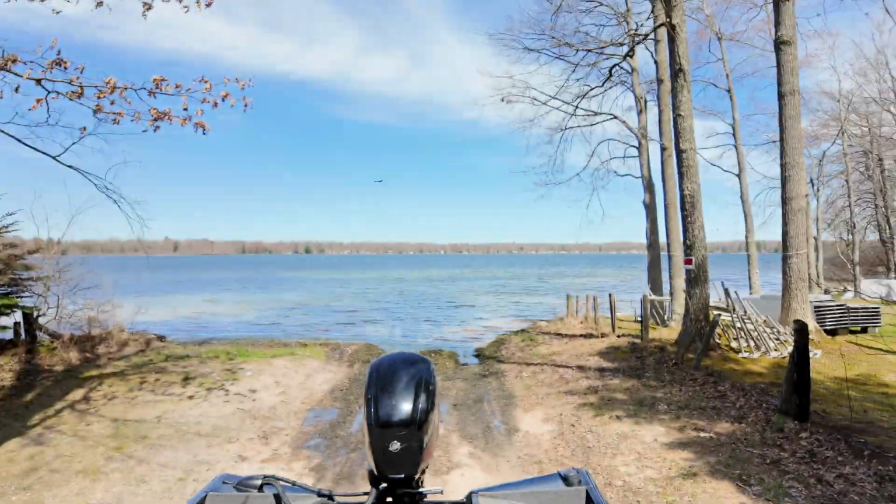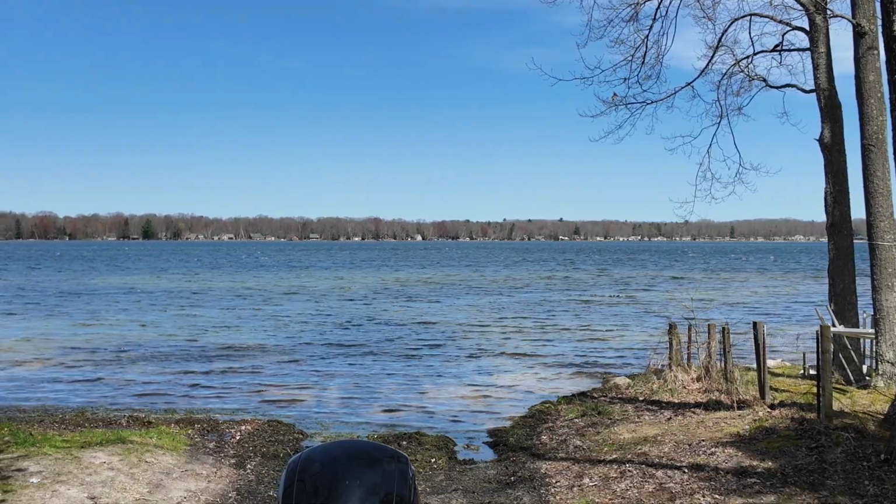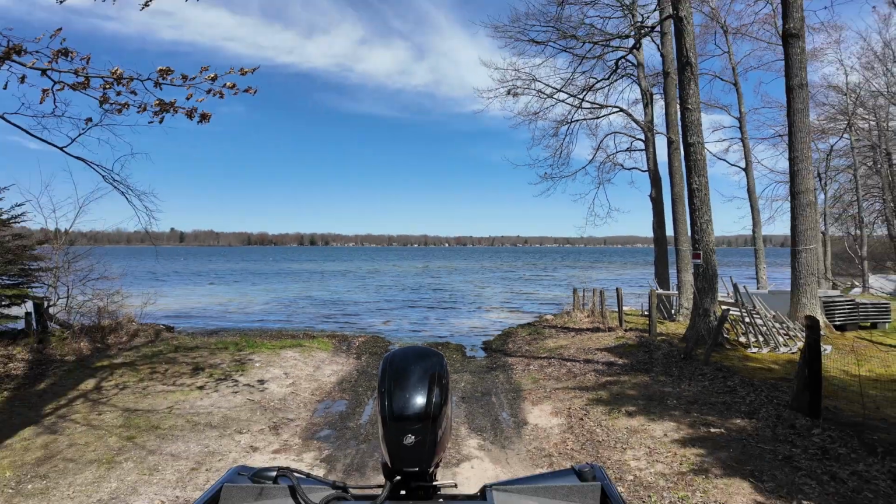I'm going to open up our place up north. If you're wondering why I got off the water so early when it's so nice out, that is what it looks like out there, if you guys can see that. It's coming from the northeast, about 35 mile an hour gust with a 15 mile an hour main wind.